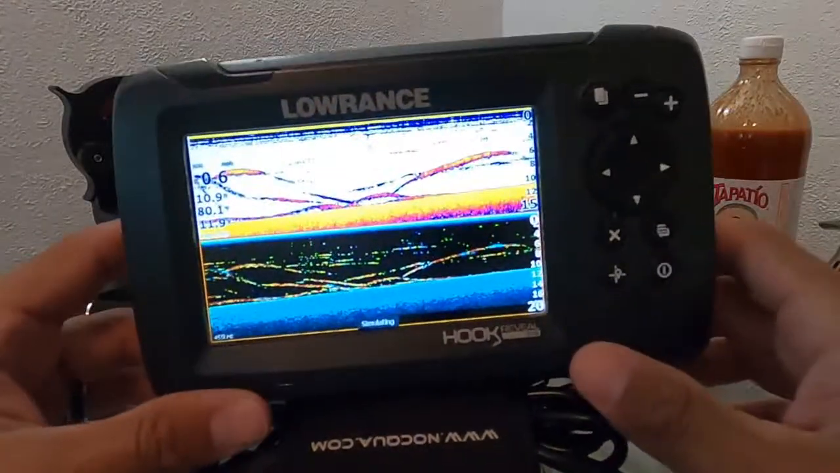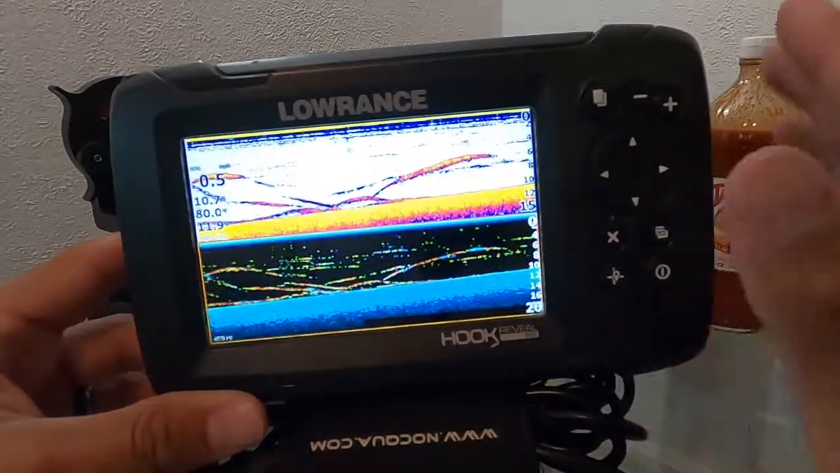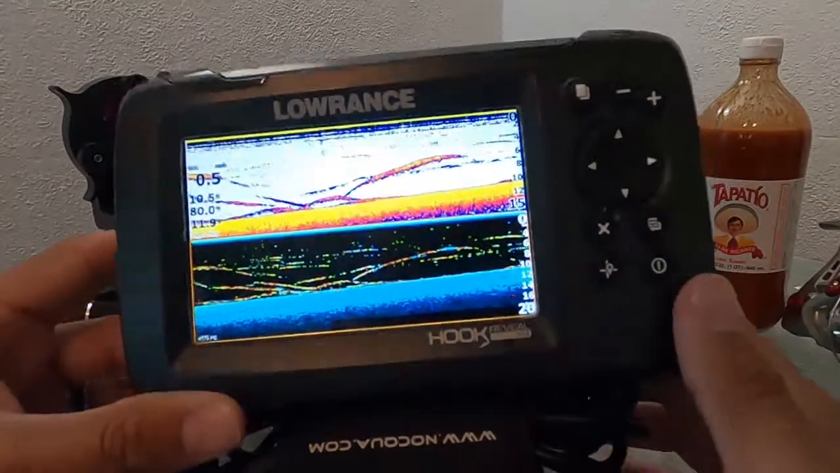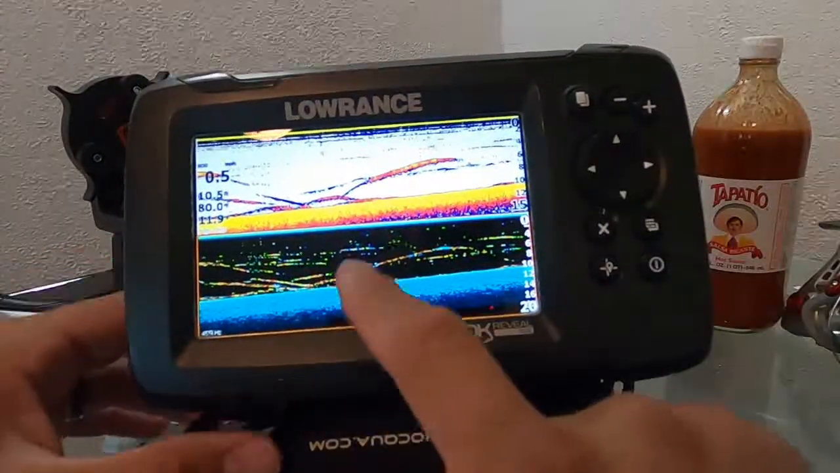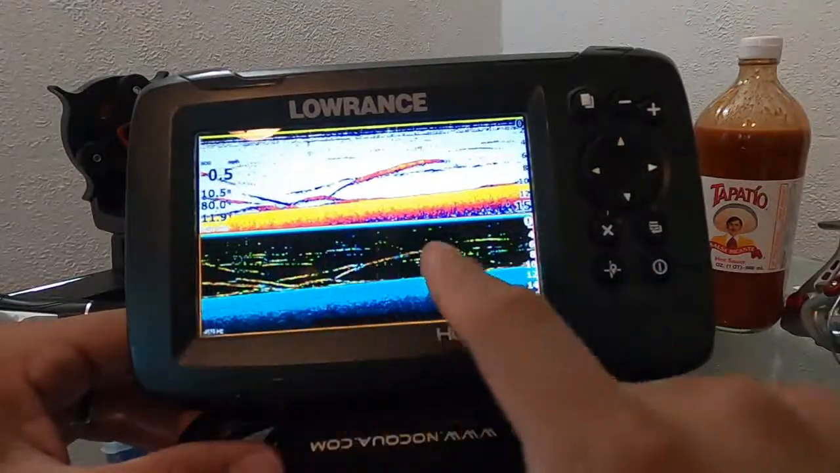And you want to make sure that yours does not say X anywhere on the Hook part. Okay, this is a Lowrance unit, Hook 5 Reveal SS. Again, the Reveal, oh, and I didn't tell you, the Reveal, originally, you wouldn't have these lines right here. You wouldn't have any of these colors right here.